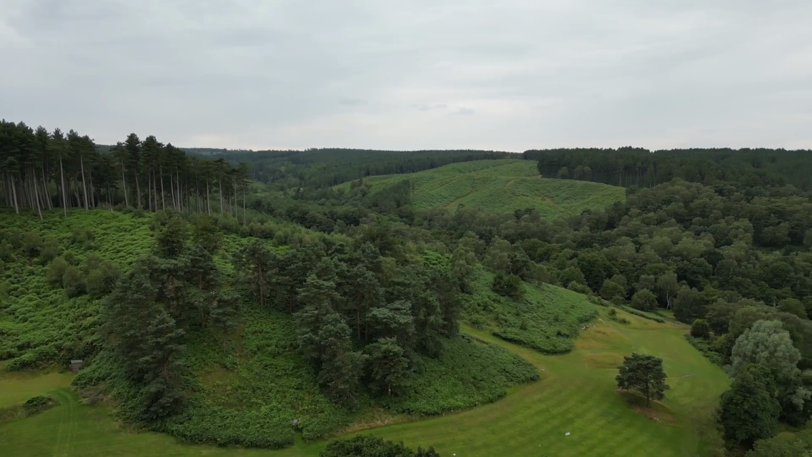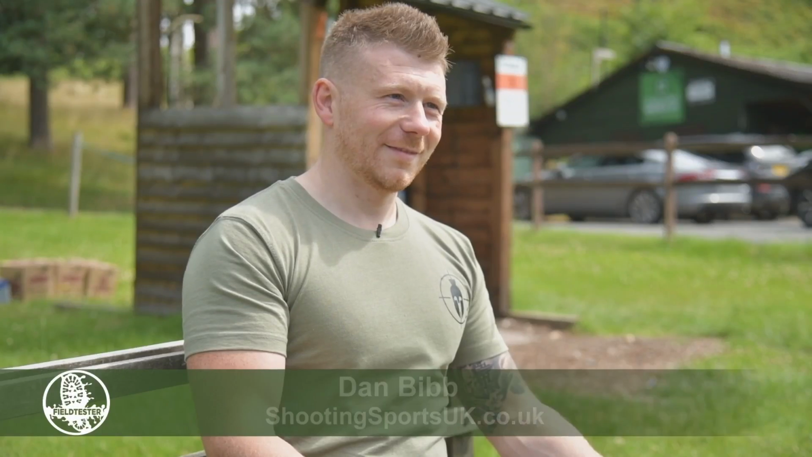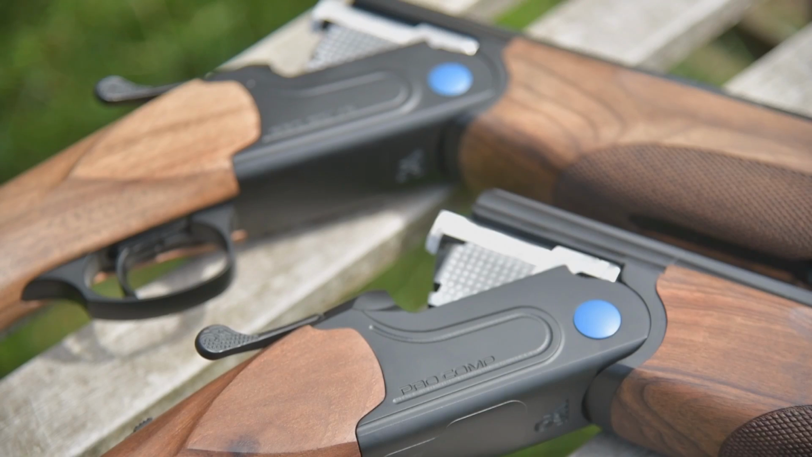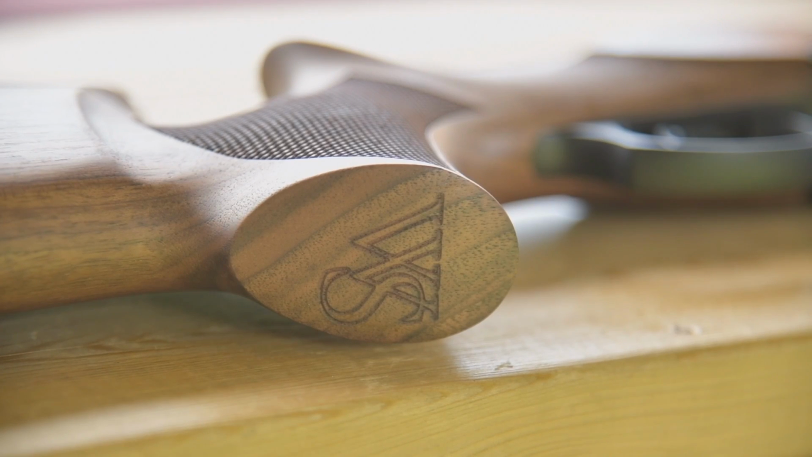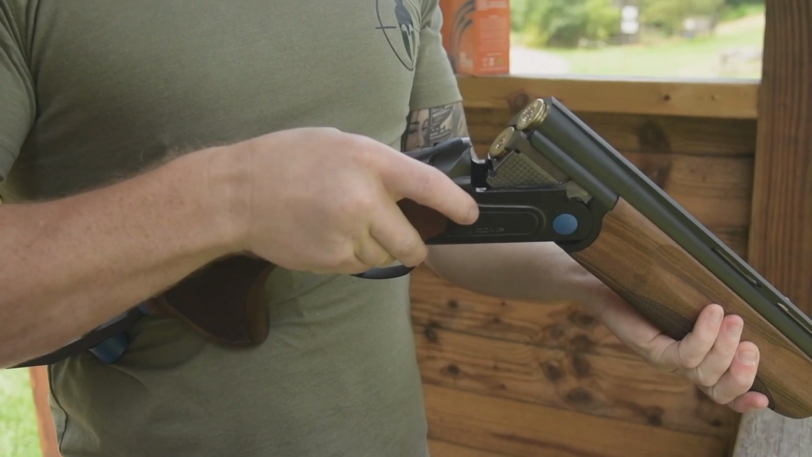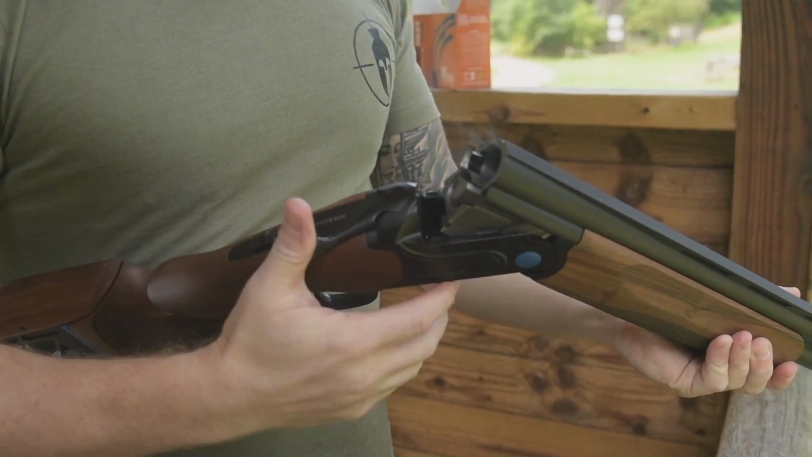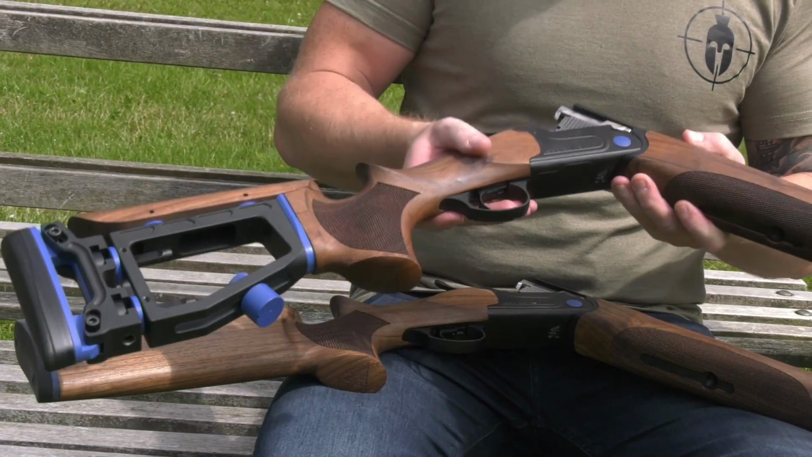Now you've got a shop and a shooting ground, it makes sense to have lots and lots of different shotguns. Yes, it does. So yeah, these are pretty fresh, yeah? Yeah. So there's a brand new model out from Webley and Scott. It's called the Webley and Scott Pro Comp. So they come at a very good price point actually. This one's around $13.50. That one's around $12.50.